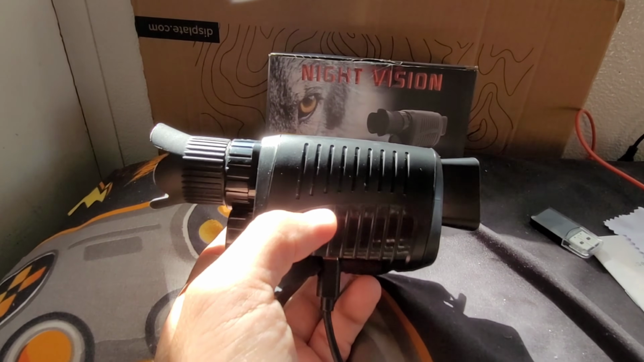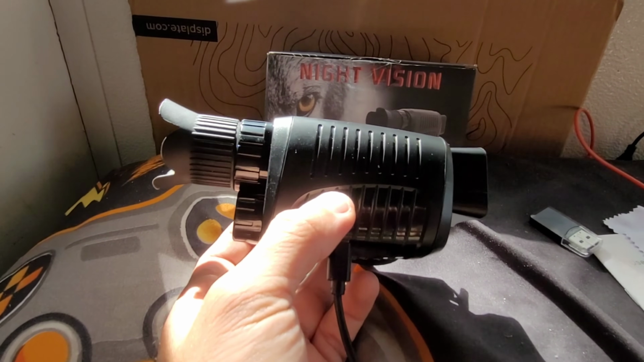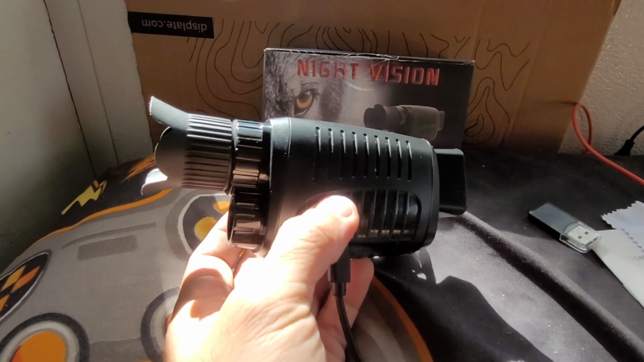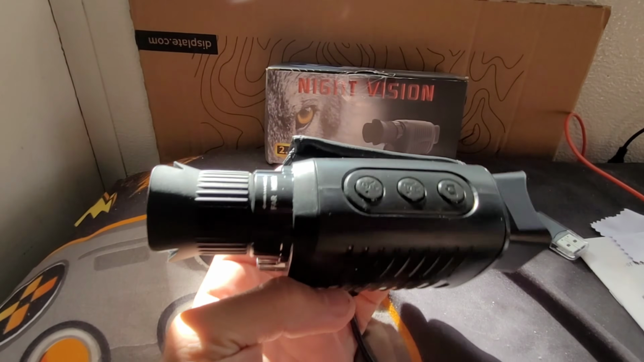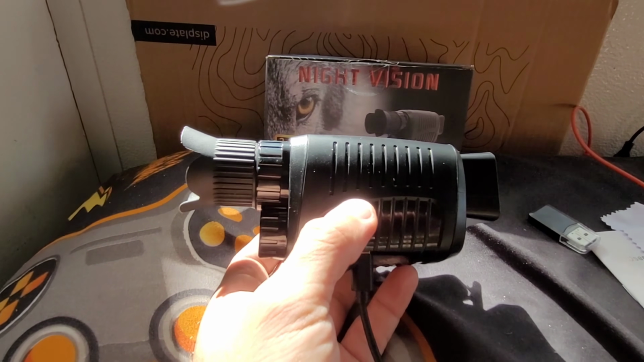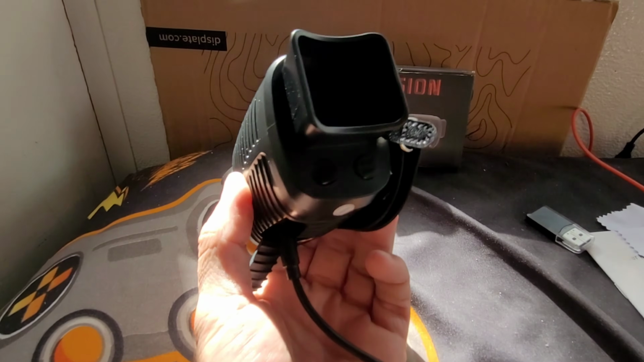It records AVI, and it has a 7-stage IR spotlight, so apparently this can see 800 meters away and record in 4K as well as take 10 megapixel photos, and apparently it's really good. So I was like, the heck with it. It went from $65 down to 16 bucks for a flash sale, and I was like, okay, let's get this thing.